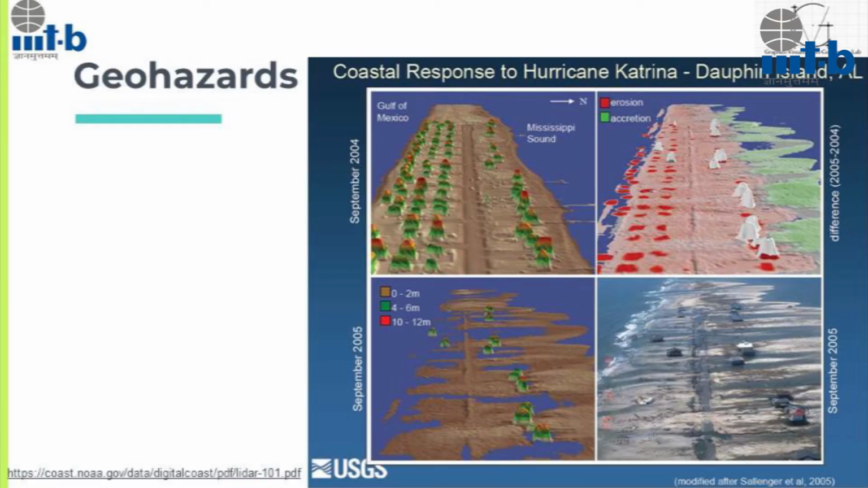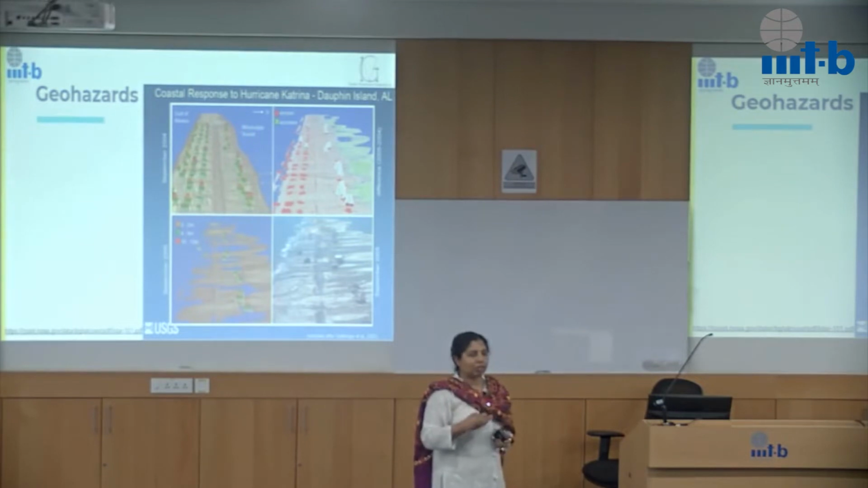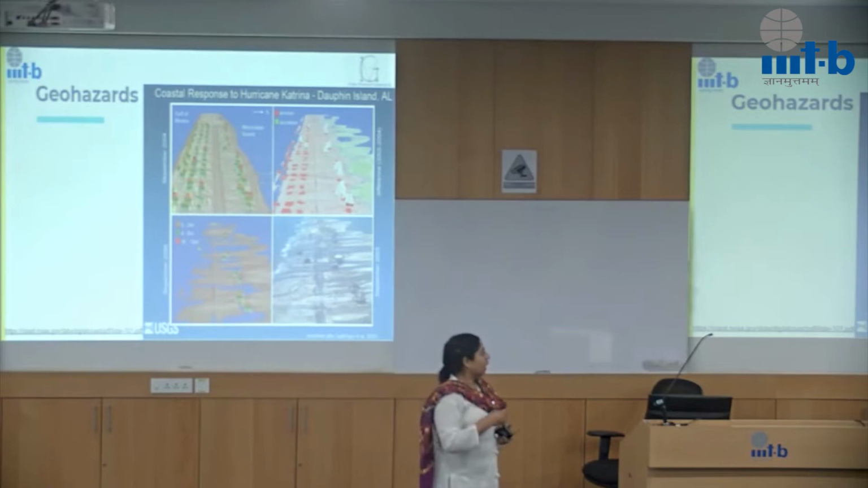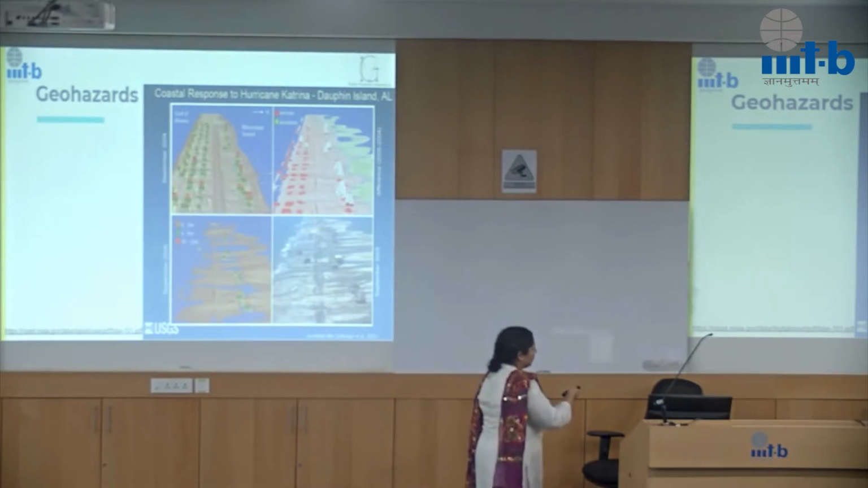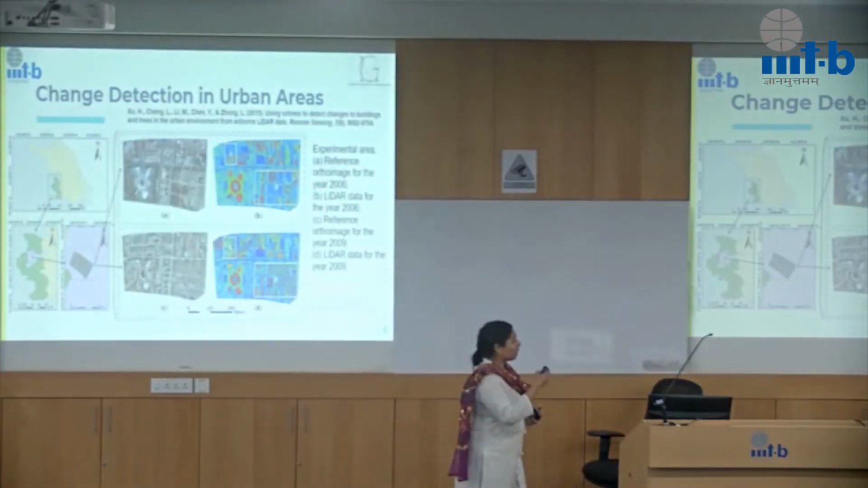So this is an example of the damage done by Hurricane Katrina. And this is the LiDAR point clouds that were collected between 2004 and 2005 to indicate how the scenario was before the hurricane hit the coast versus after it hit. And this is showing the receding line of the coastline. So this is one use case of comparing LiDAR point clouds.